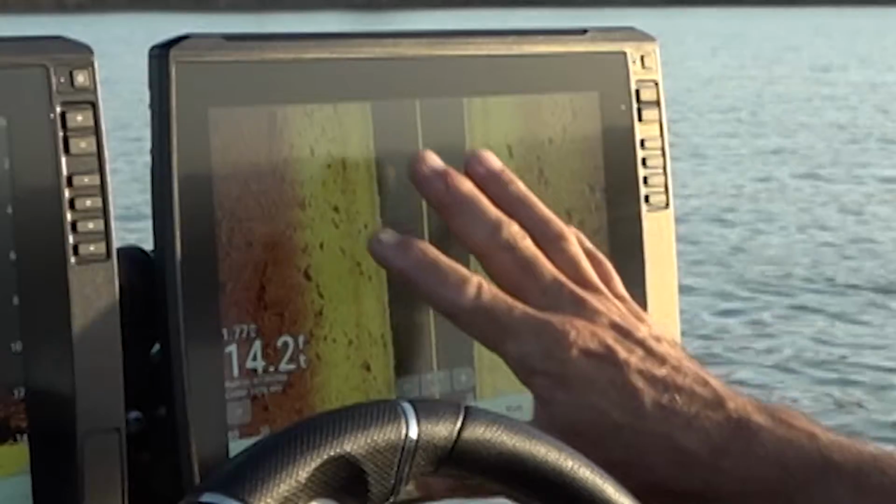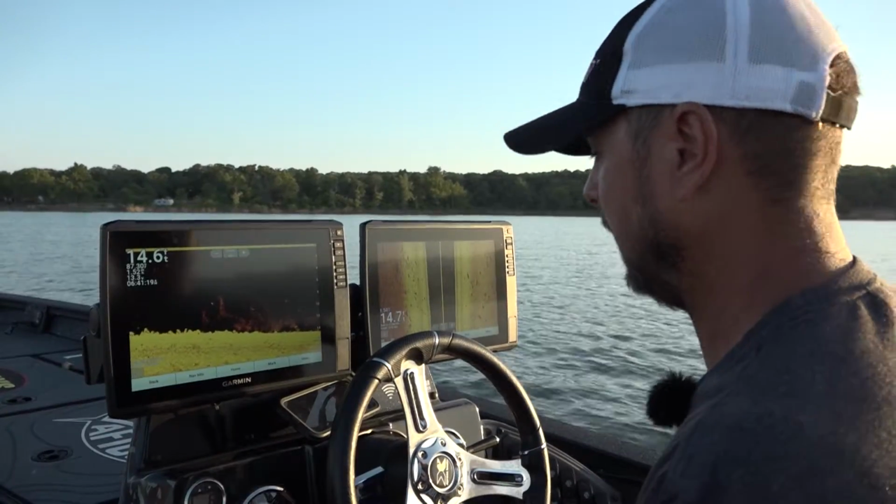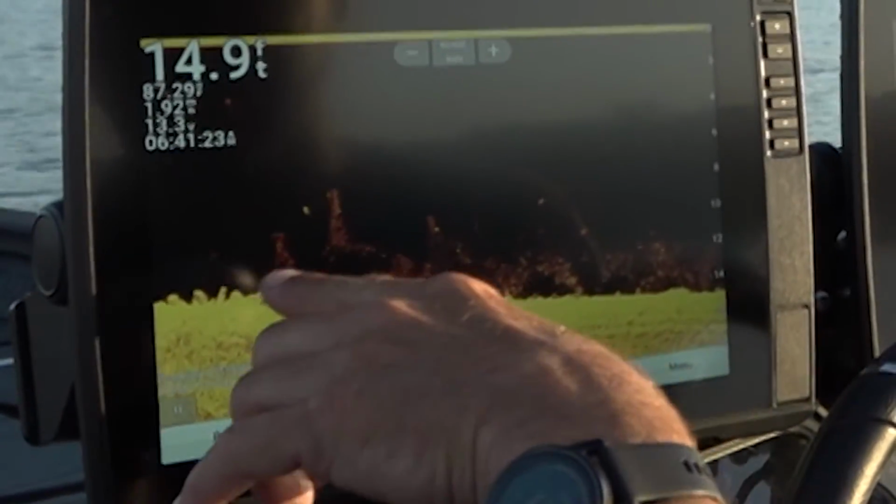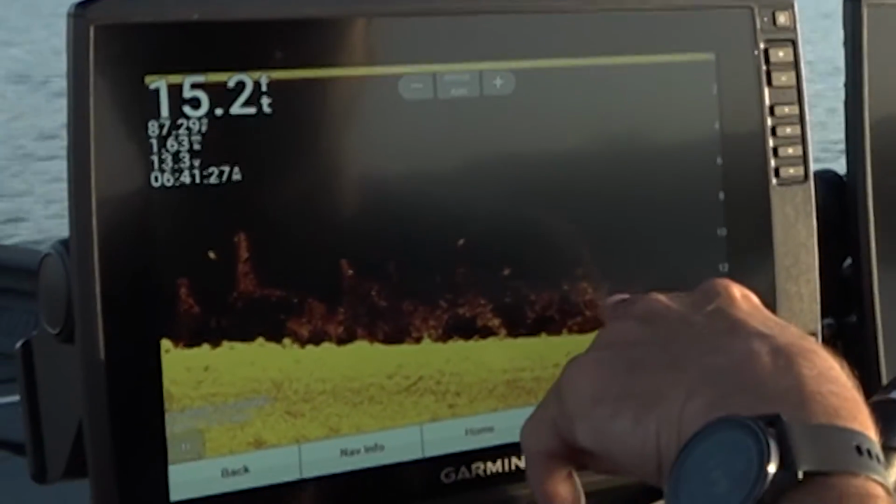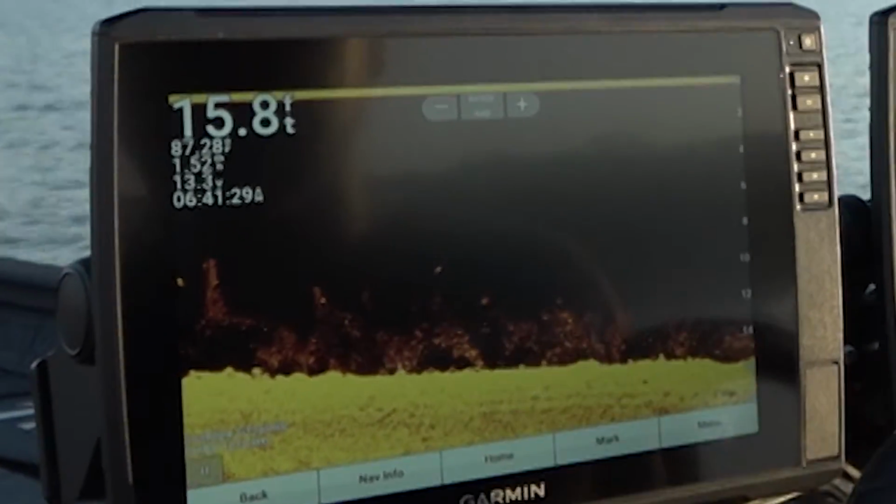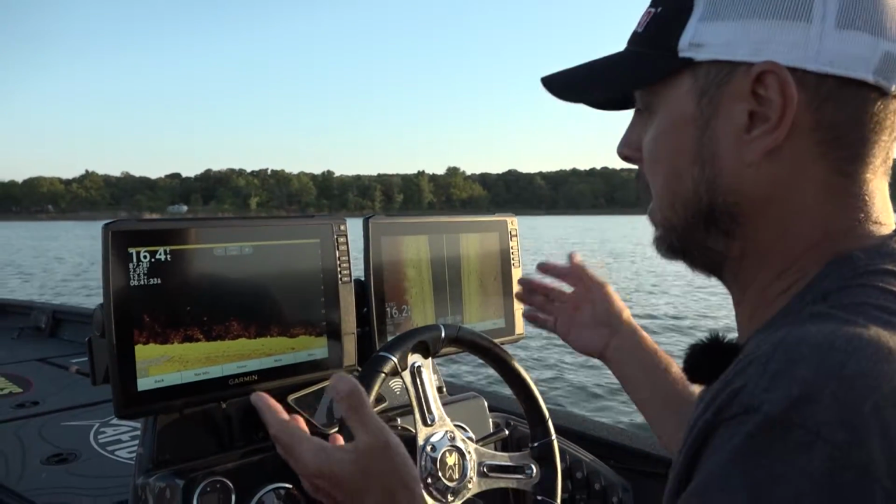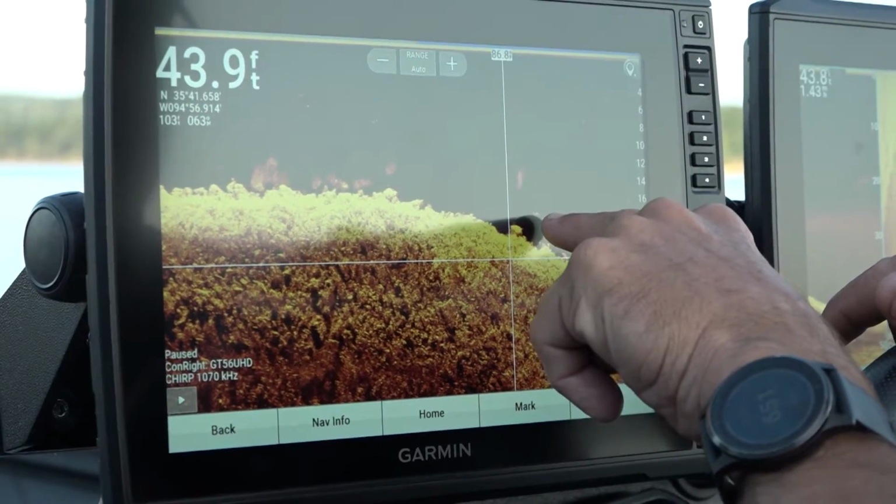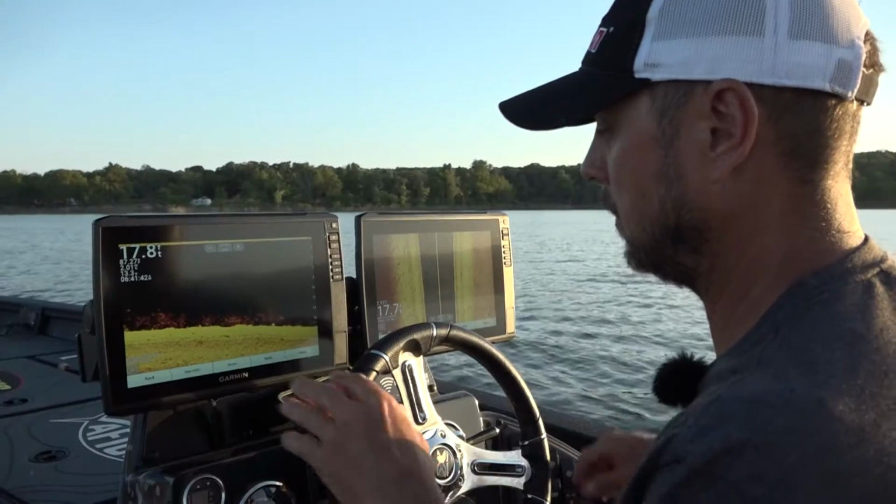You can see over here we have a lot of just isolated rock. This is just a big gravel flat with isolated rock. Right here we have a whole lot of bait, but you can see random fish. There's a good one, there's a good one. It looks like there's one right there. They're just in that bait, swimming with them. Whenever they get hungry, they eat. But what you're looking for is fish and structure. The combination of both of those is exactly what we want.